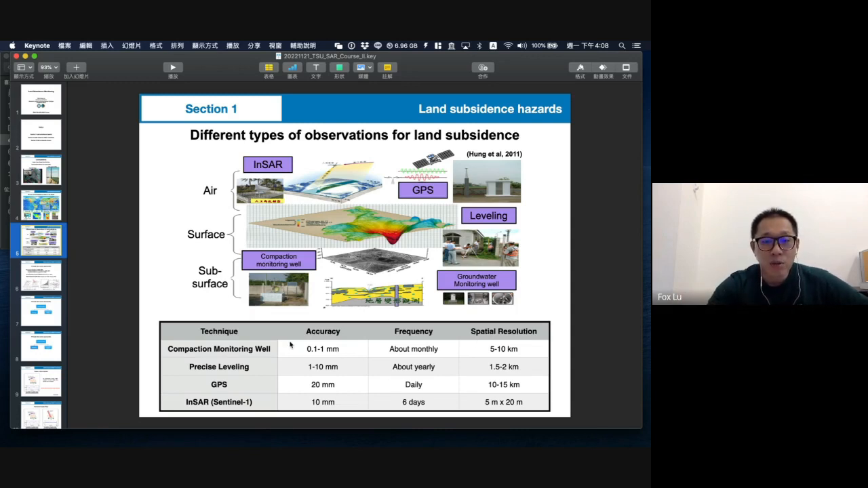And then the table will show you the accuracy, the frequency, and the spatial resolution. The best is the compaction monitor well, because it actually records the layers, or what we call the source compactions. But its measurement frequency cannot be every day or every hour. It's about once a month that we can get data.